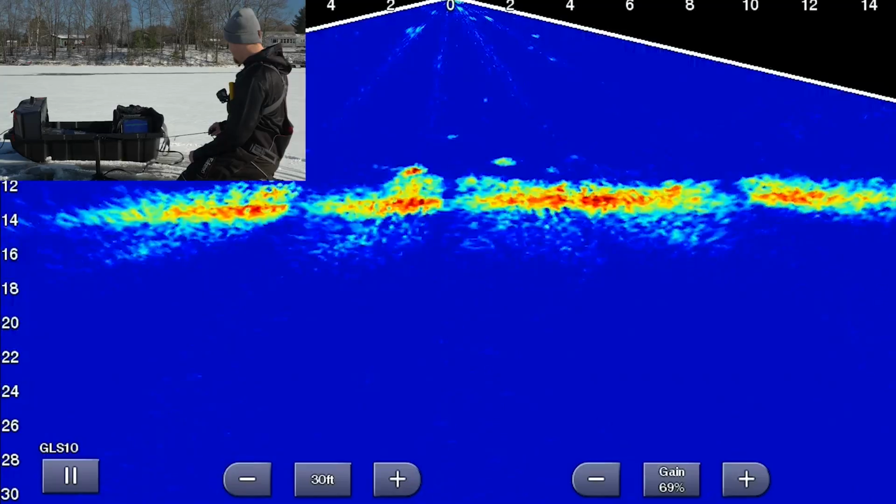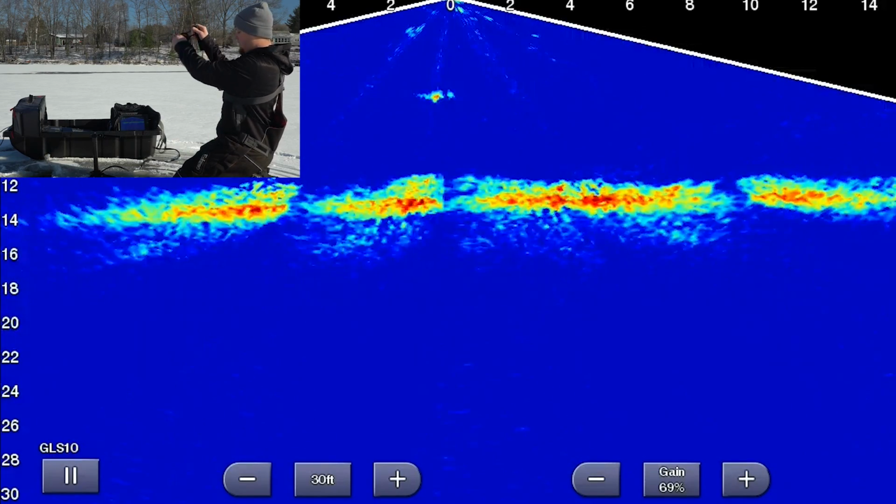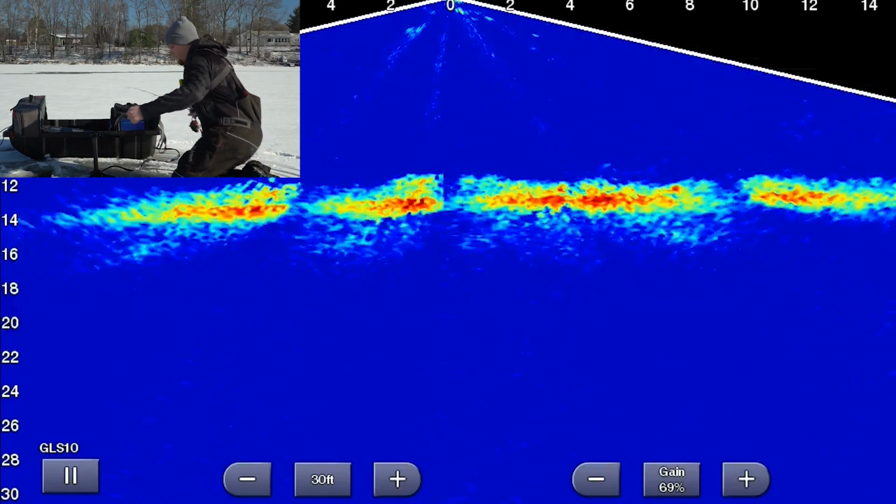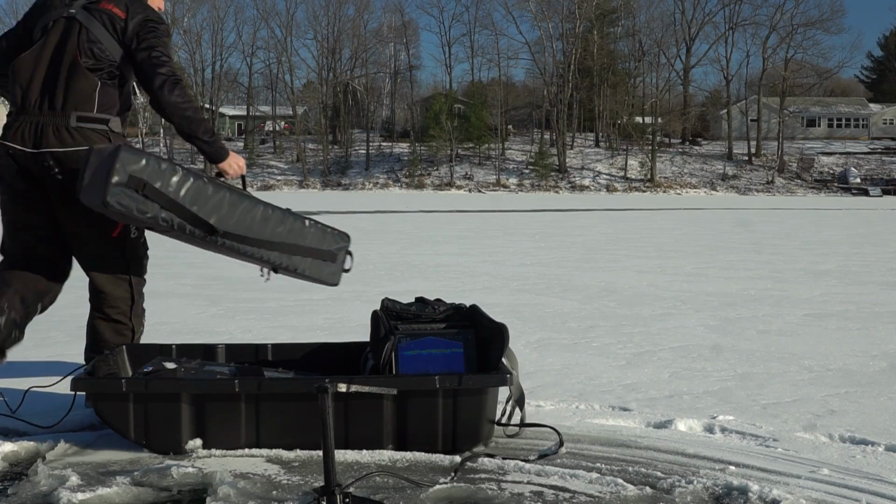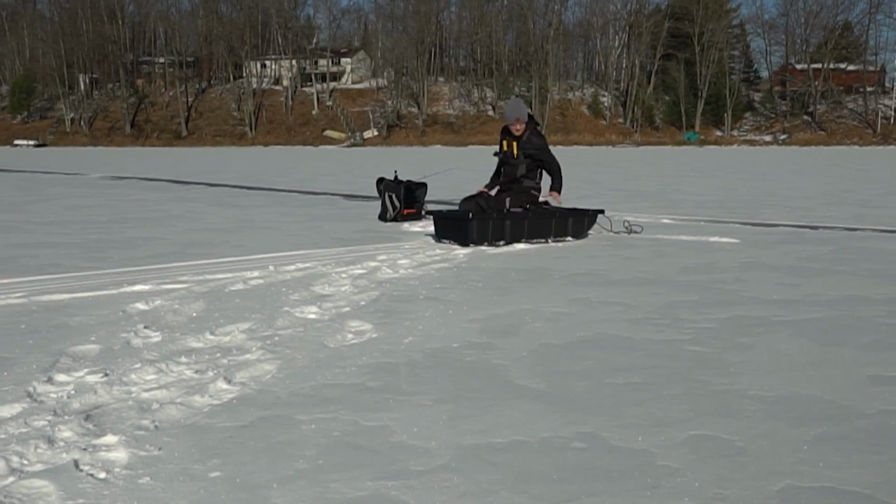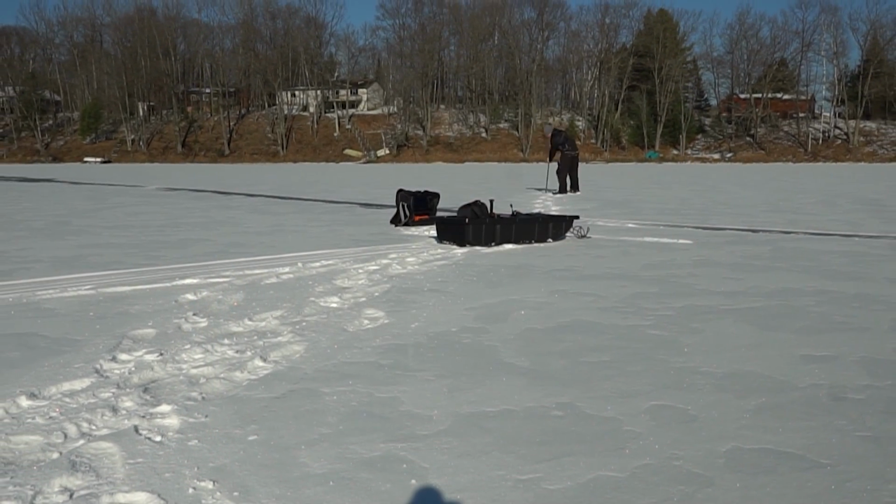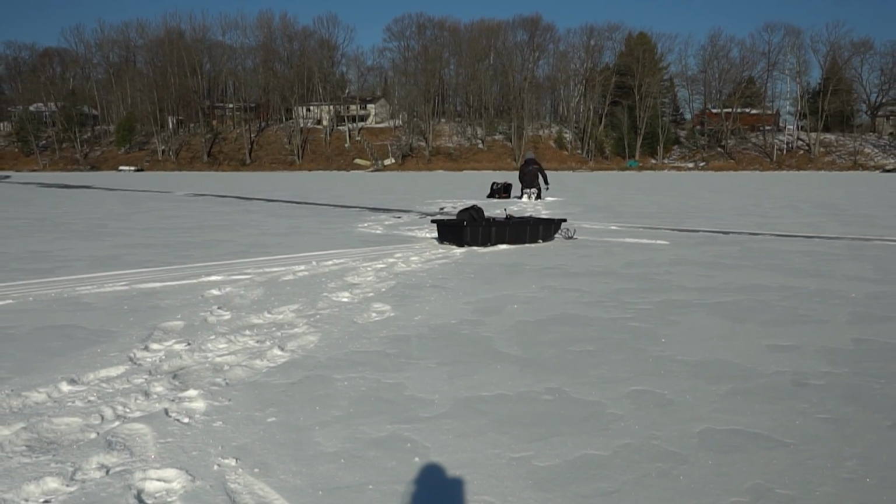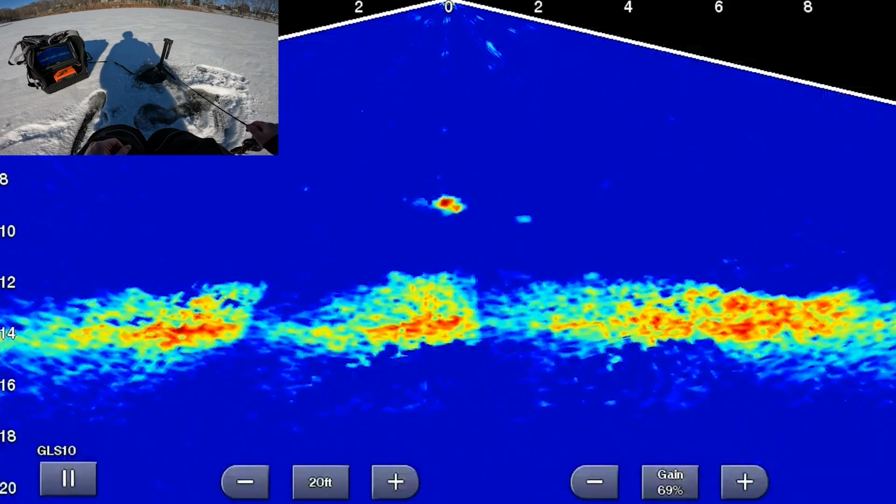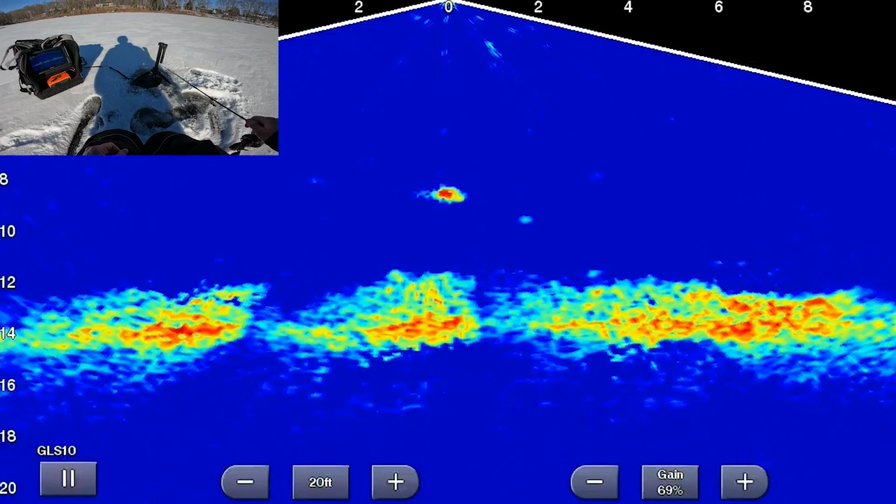See you later, pal. Oh, here we go. Out of the weeds. Ooh, I just got bit off. That mark definitely looked bigger than a crappie. We just lost our golden dinner bell. That's no bueno. Just barely touched it. Got him.